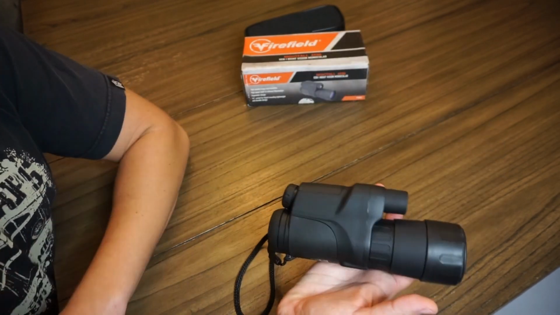With that, I'll just show you how it works. It's obviously pretty dark back here. The only cultural lighting we're getting is from people's house lights. There's no moon, no stars. It's an overcast layer.